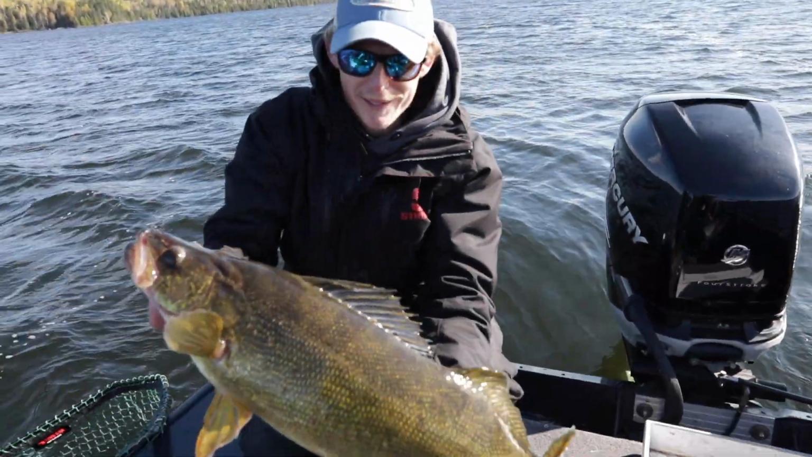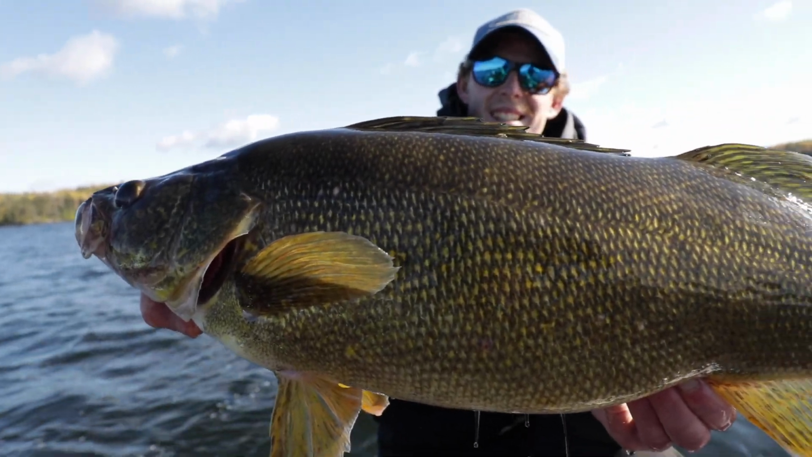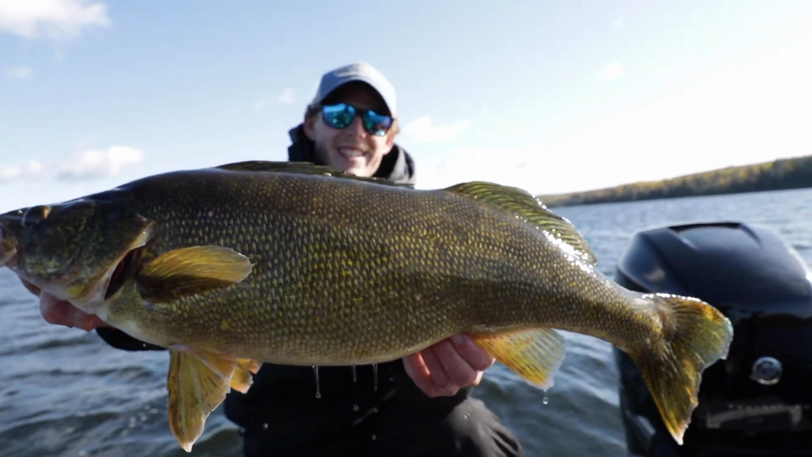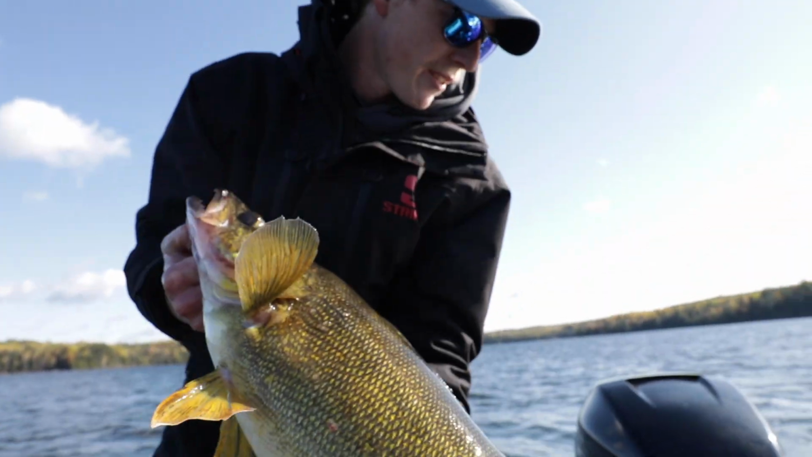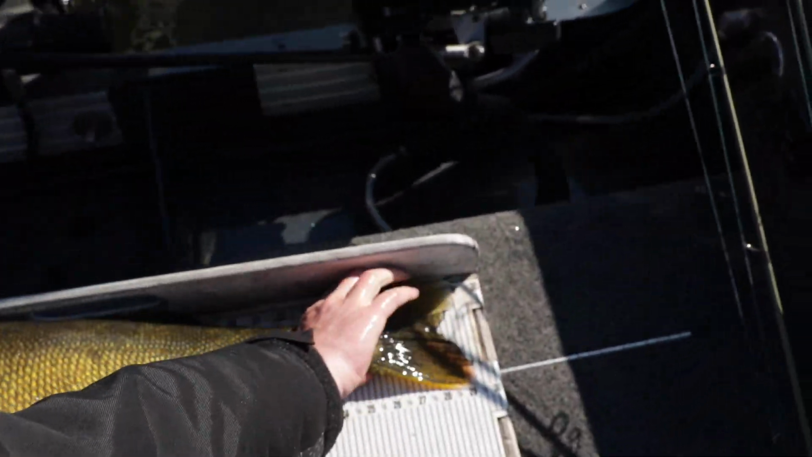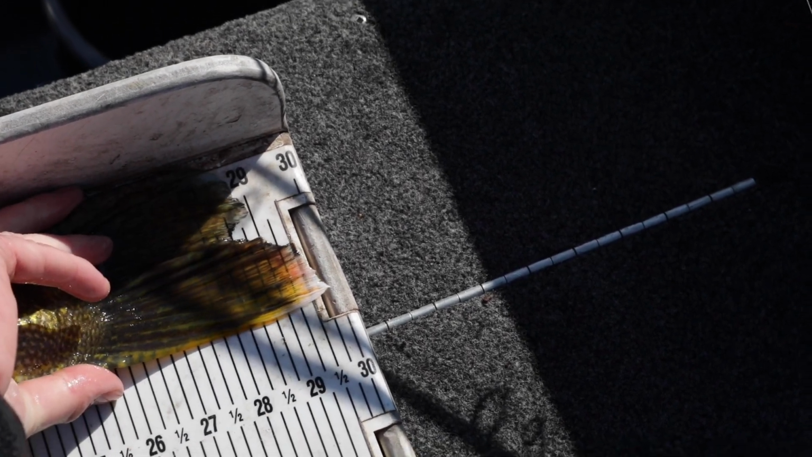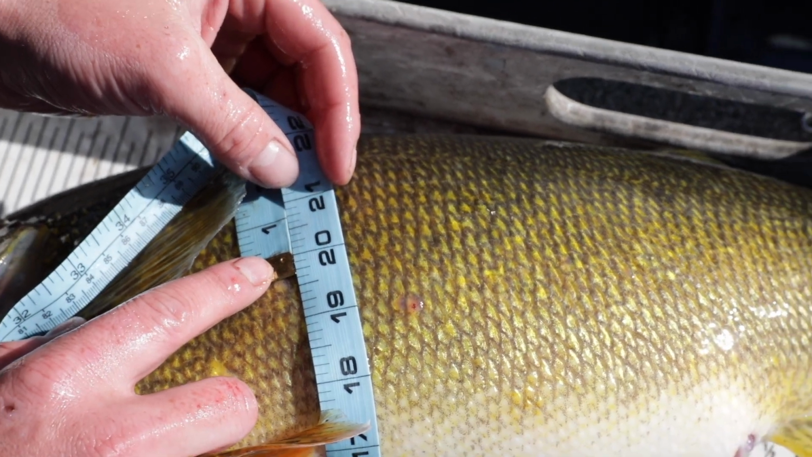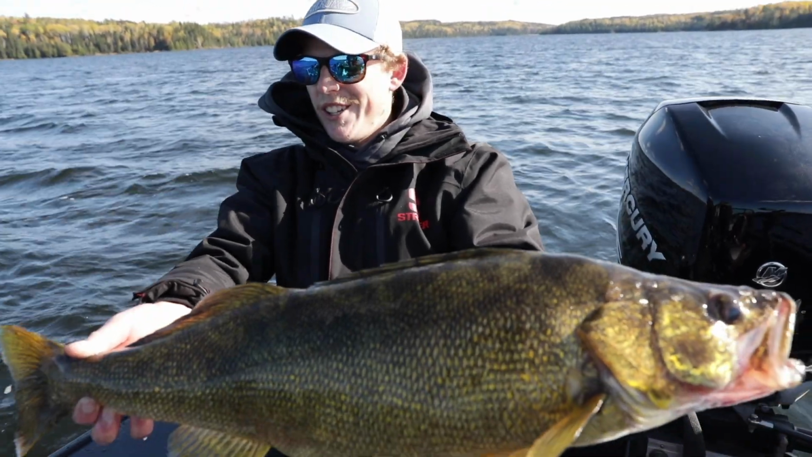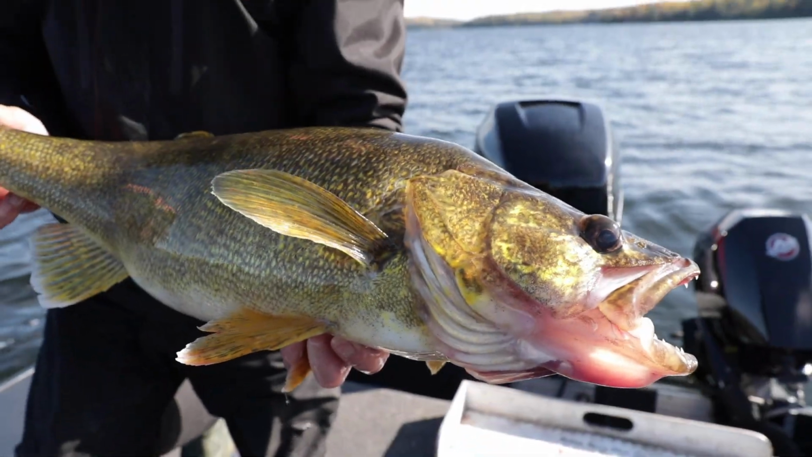Yeah, that's what we're here for, one like that. That's a giant right there. That's 11 pounds all day. Just a freak. We'll get a length and girth on him here. Maybe just tap 30 on the back tail there. Yeah, 19 3/4. Well, this one's 30 by 19 3/4. Just a giant. That's a 12, 13 pounder all day.